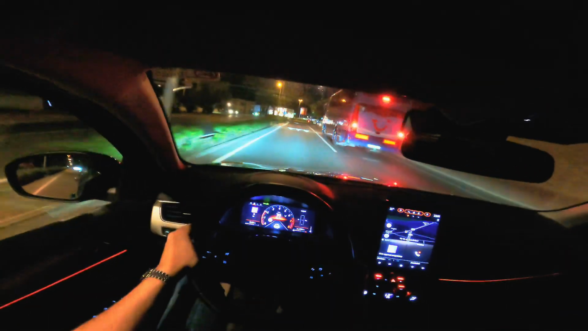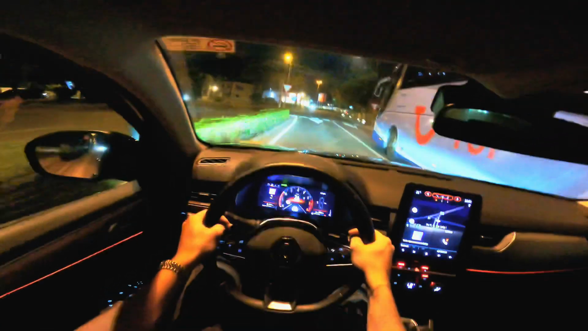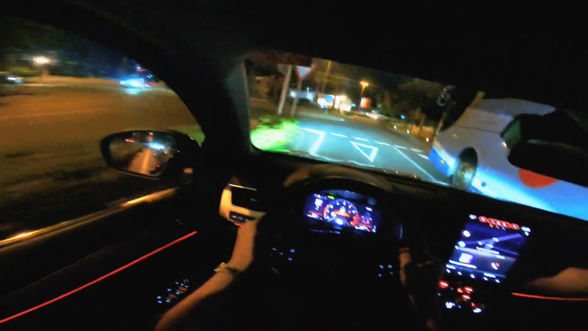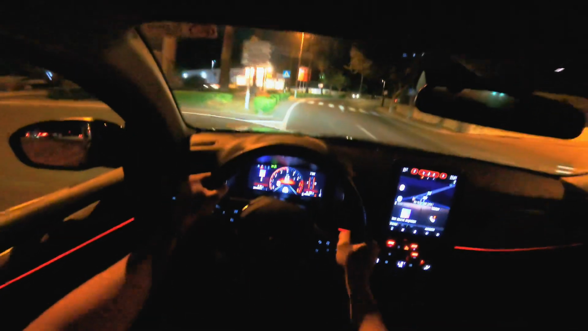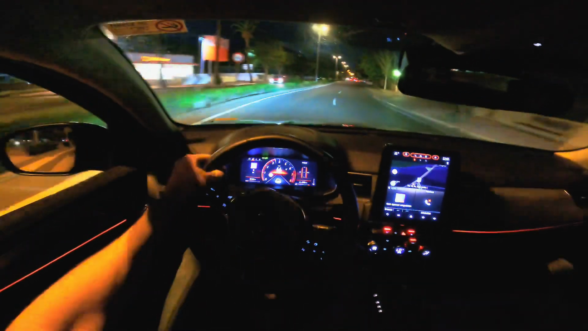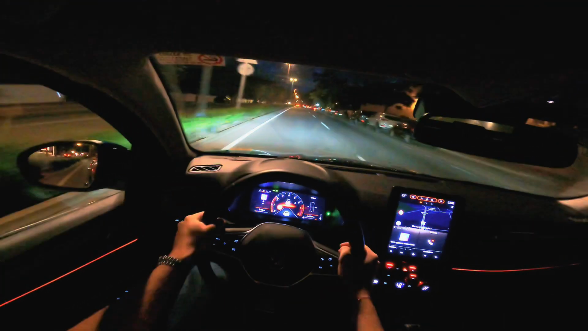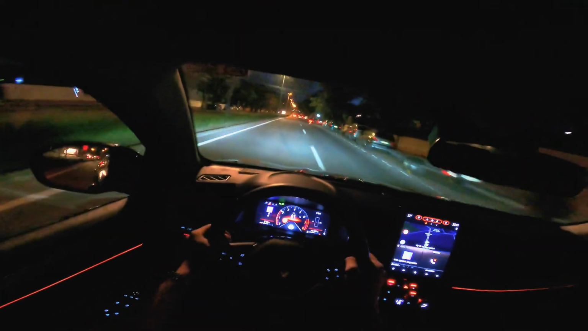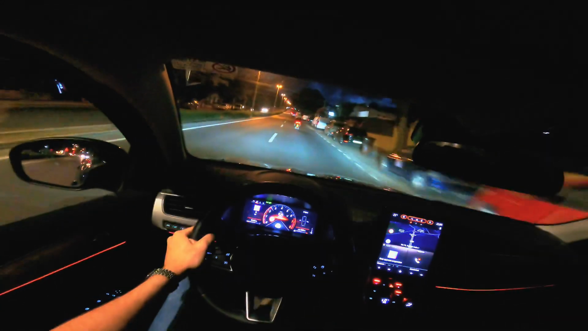The display will be automatically changed also. As you can see on the right side, the torque and the horsepower will be a little extra.